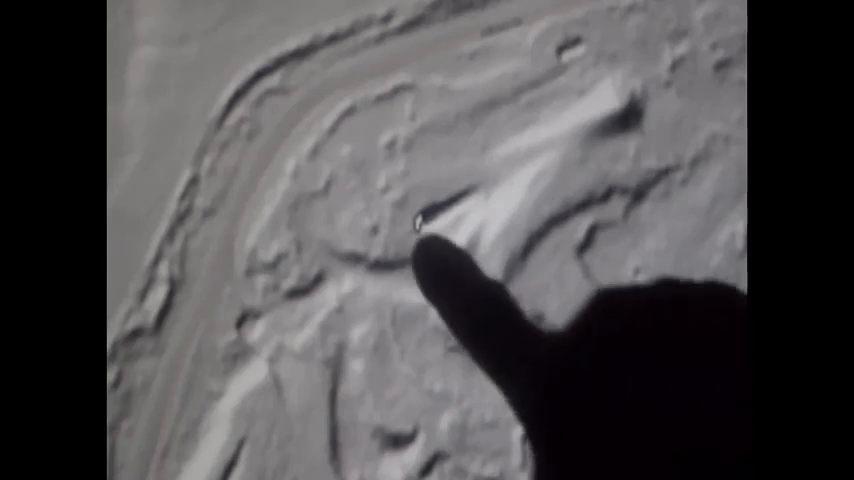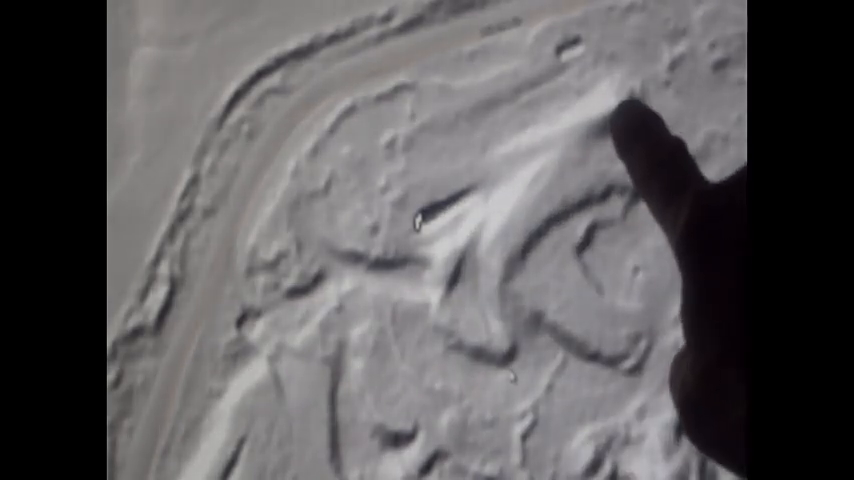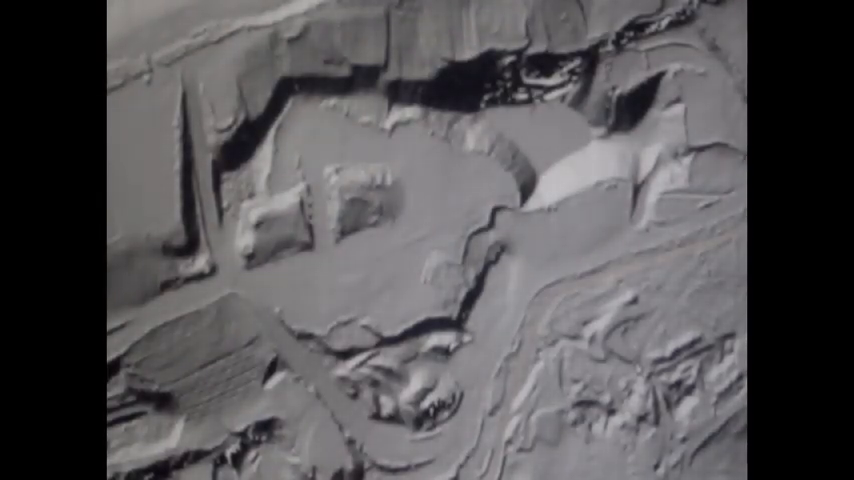Again, same telltale signs. You've got the hole, and you've got the tipple, or the bank. Yeah, Chris and I have also been in this one as well. But that's how I find these mines with LIDAR. Pretty cool stuff, huh?